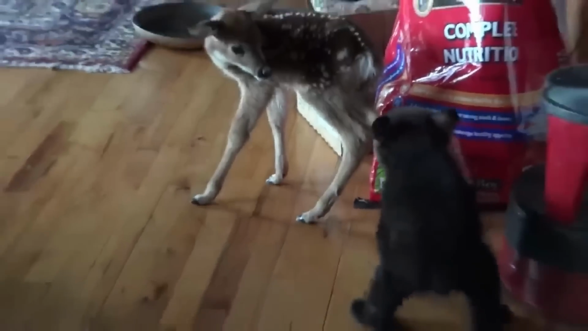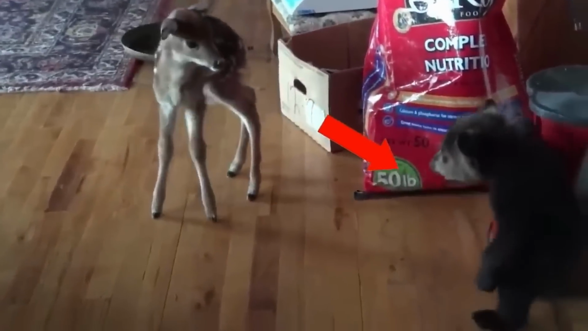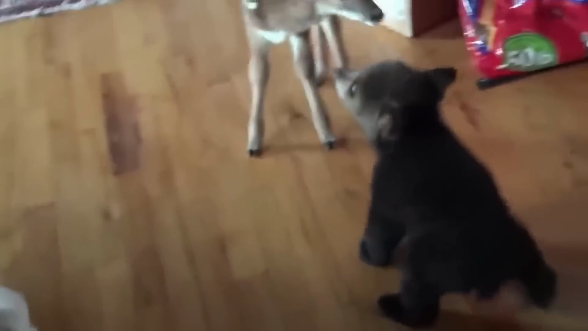Two babies. So there's this cute bear cub named Boog, and guess what he finds in his living room? A baby deer is just chilling there. At first, Boog is kinda careful, slowly approaching the little deer. But the deer is like, nah, I'm not interested, and ignores Boog's attempts to be buddies.